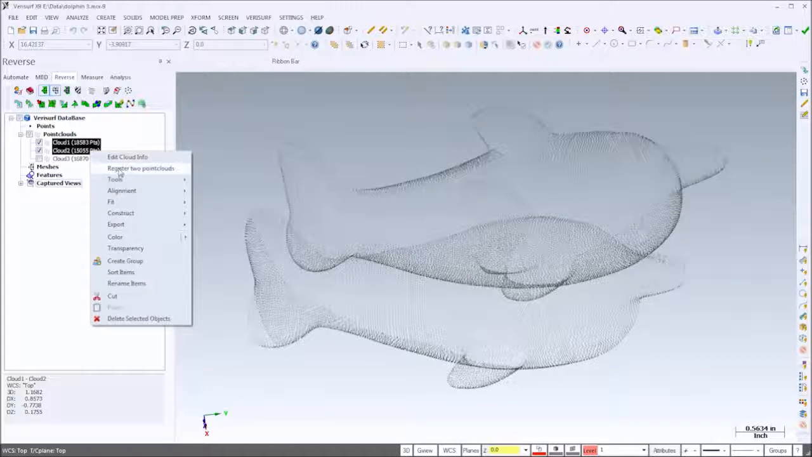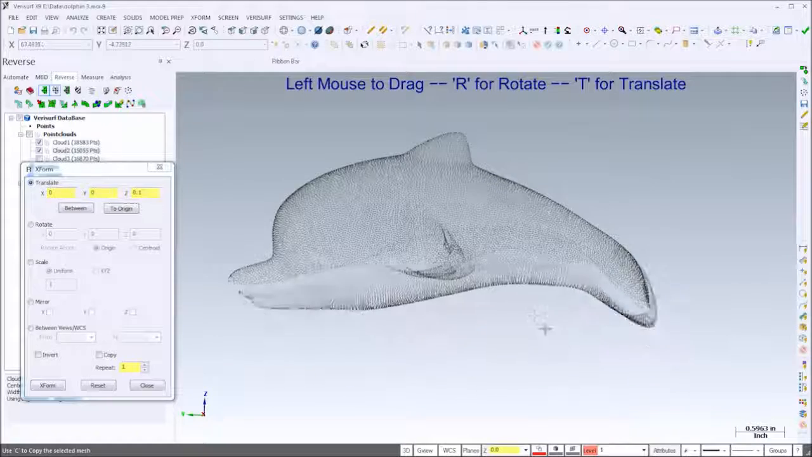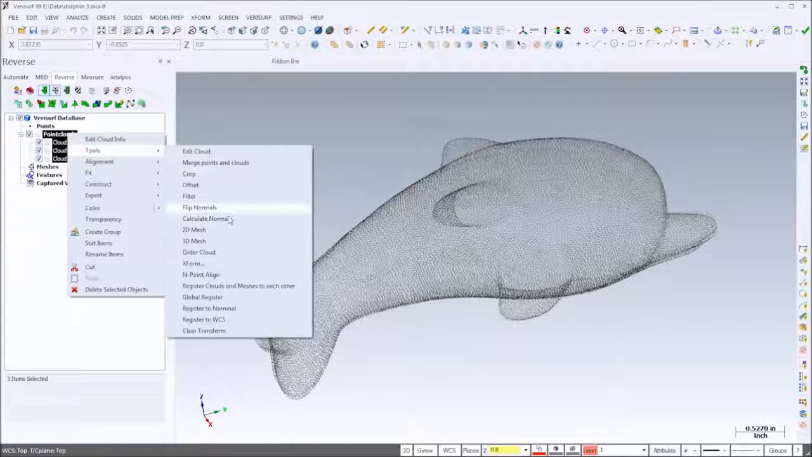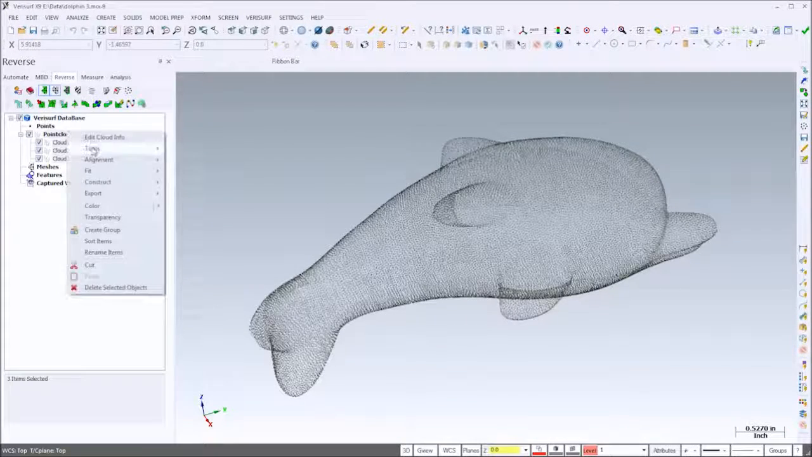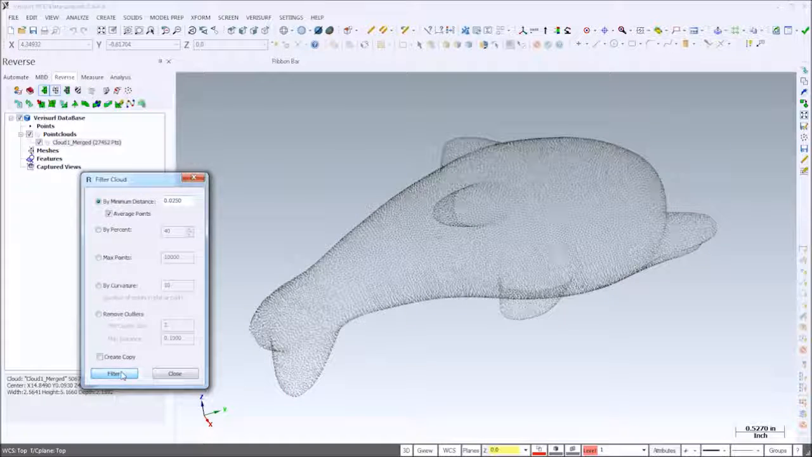The point clouds were measured in different orientations, so they need to be aligned. I can get them close using register to point clouds, or simply by translating and rotating them using X-form. I'll then register all three clouds to one another using a best fit. Once the clouds are aligned, I'll merge them into a single cloud and then use filtering to average the overlap.